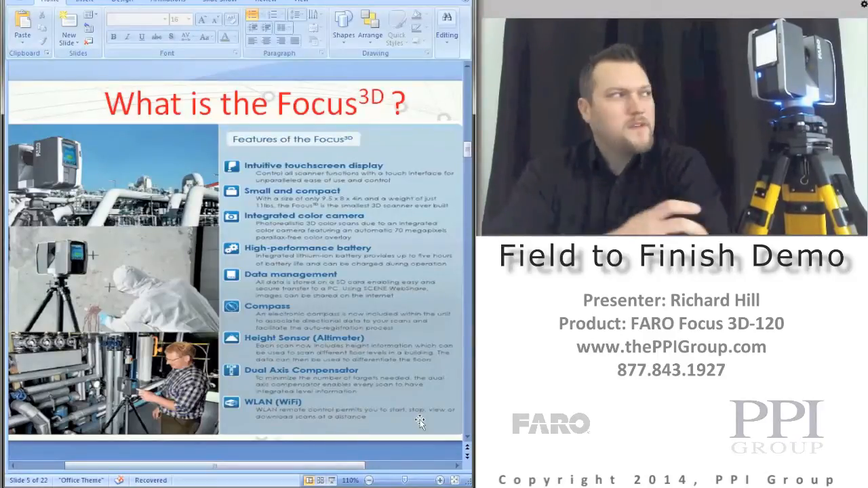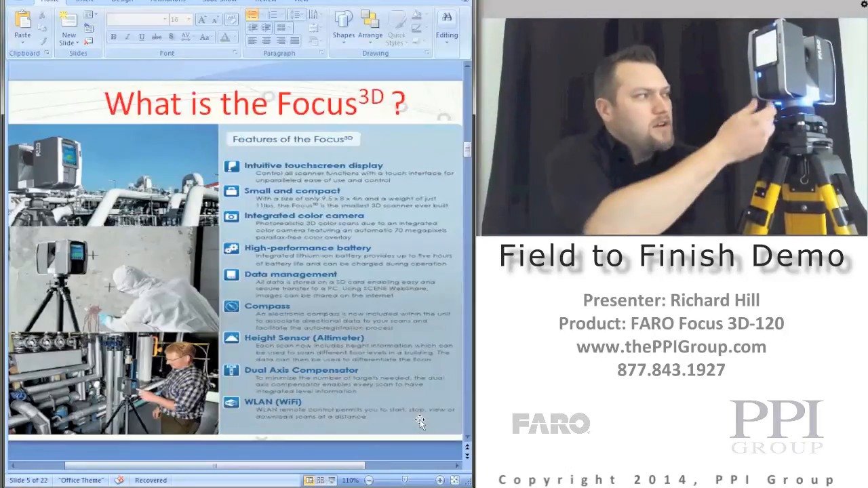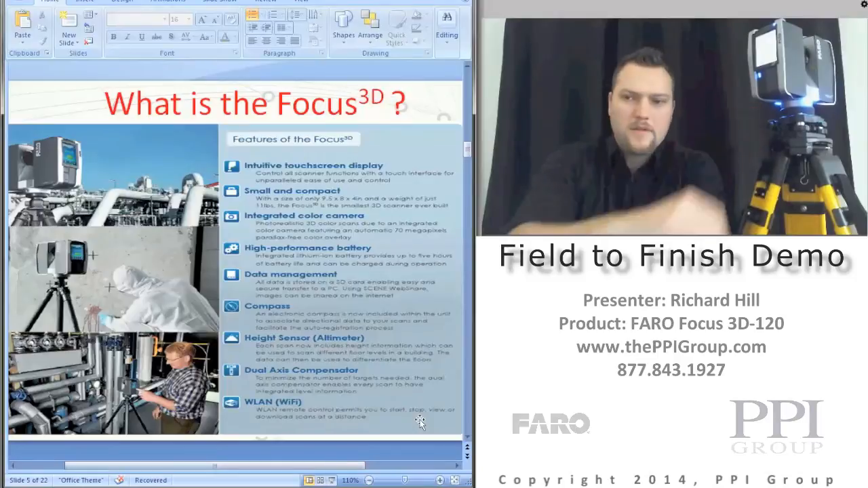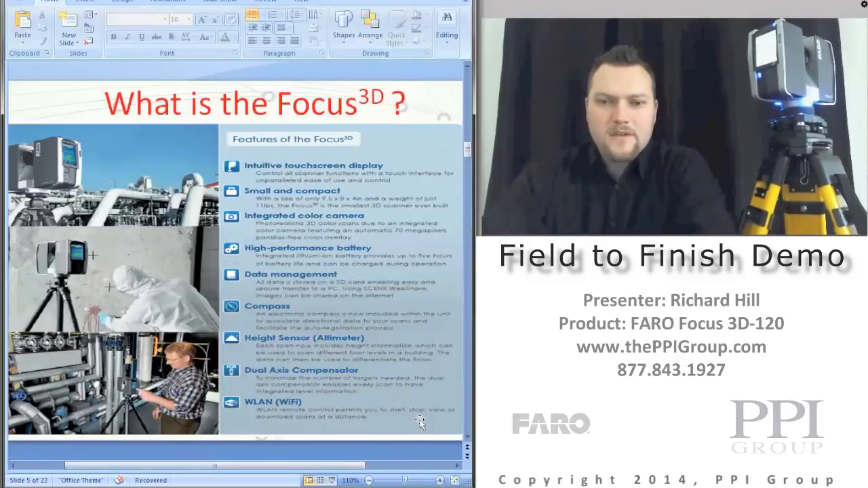For data management, think of it a lot like a camera. The SD card comes right out of the scanner, and you can plug it right into your computer and copy your scans off very easily.